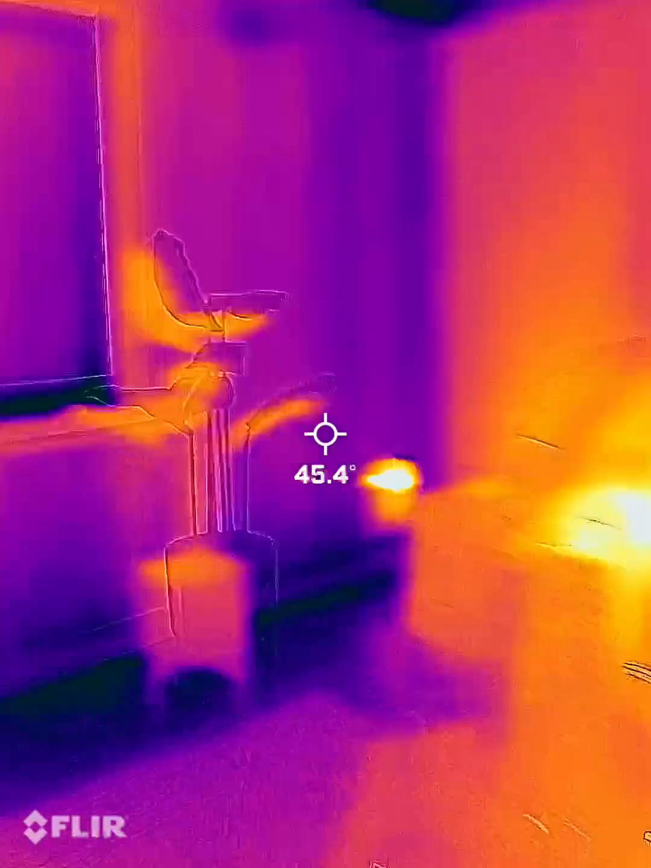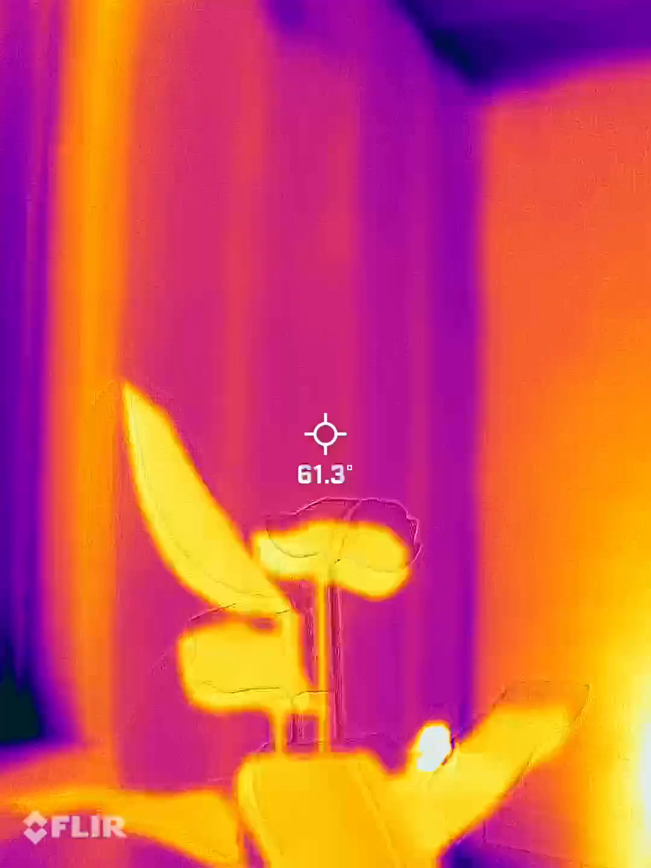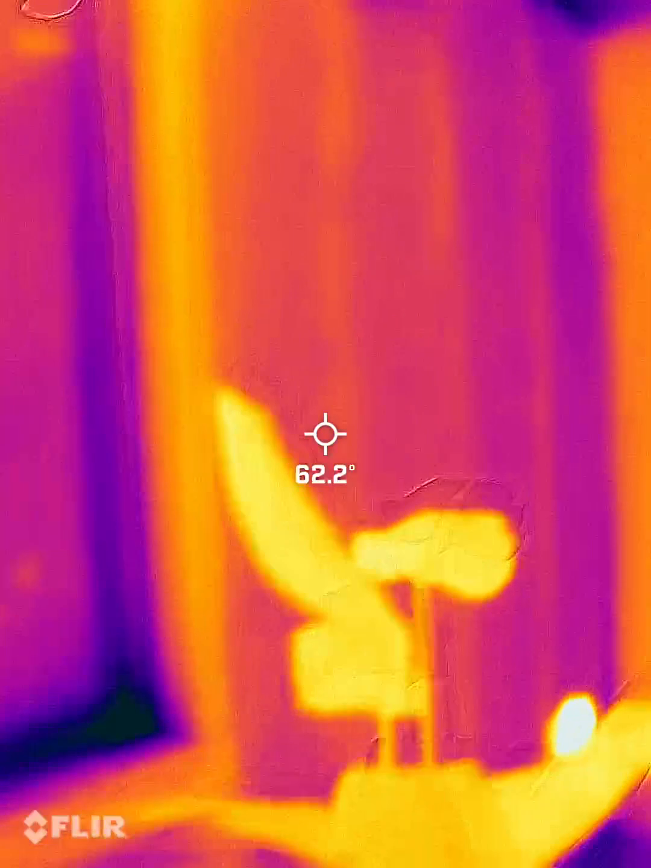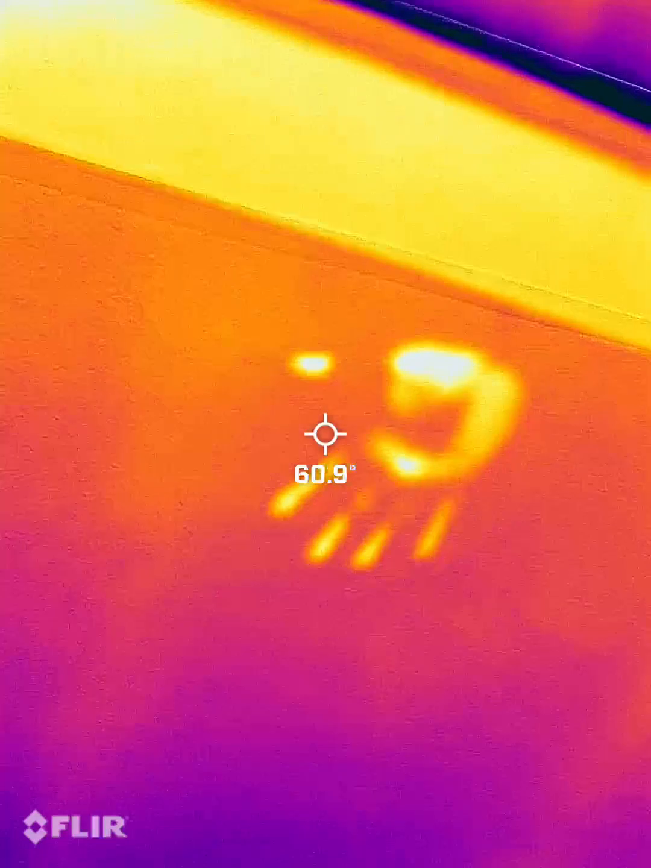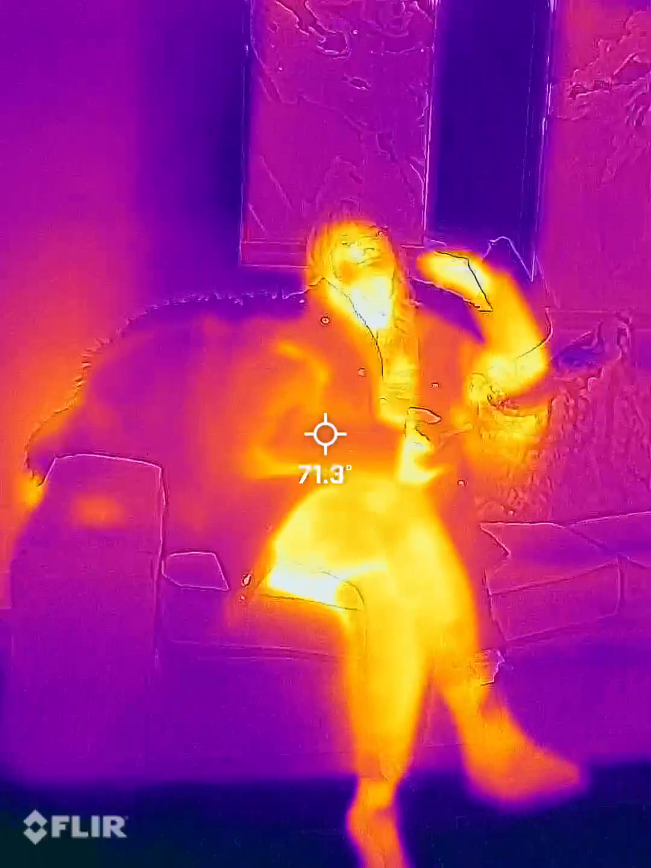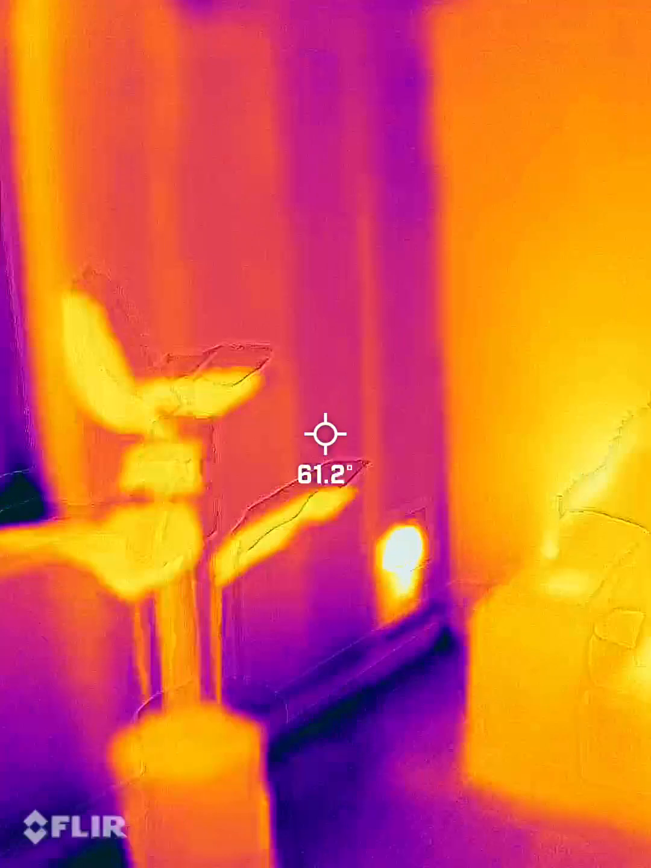No, you're fine. So this is kind of what the thermal imaging video is going to look like. You can kind of see the studs in the wall right there. And it all changes pretty quickly, and then it kind of stays that way for a little bit. Whoa, you see Madison looking like an X-ray skeleton. Here I am. Yeah, so essentially I'll be going around looking for any air leaks.